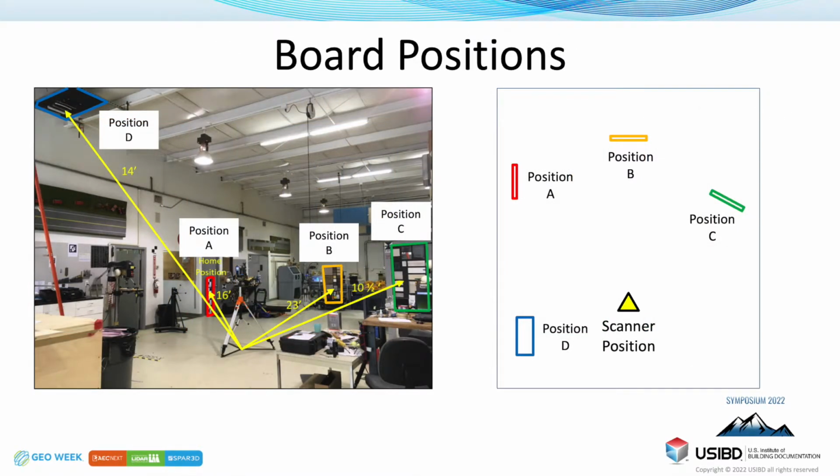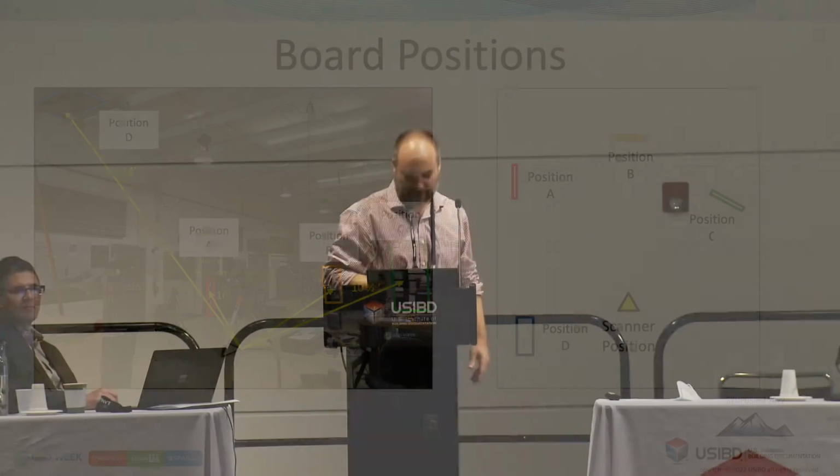There you can see Andy's lab, where we set up the boards at various locations and various distances. What we've processed so far is all from position B, the one straight away at 23 feet offset, so that's the one we're going to be talking about. I think there is some utility to the short angle shot and the shot above.